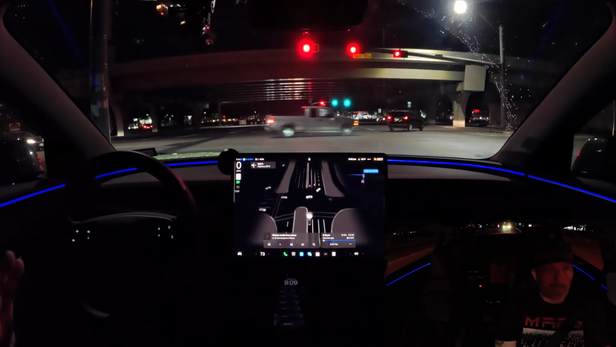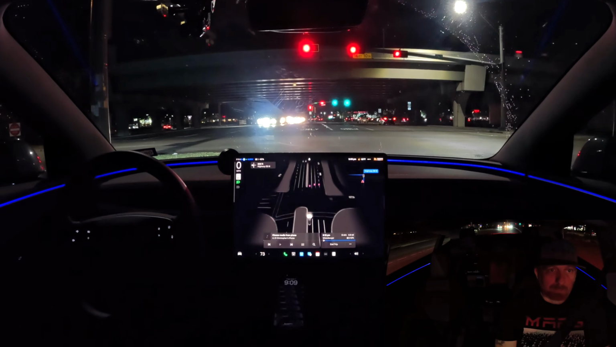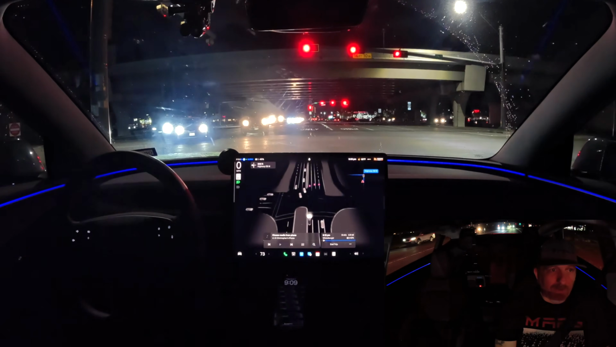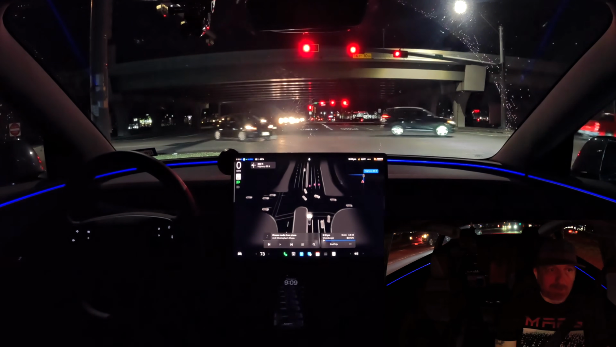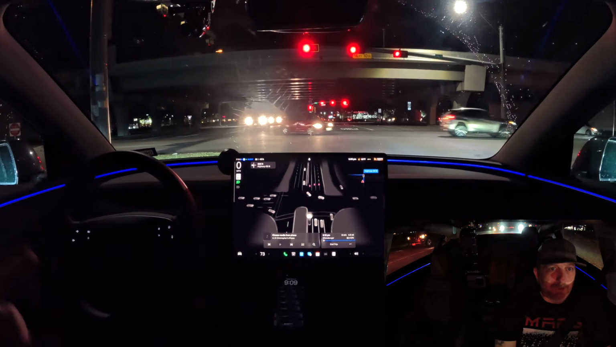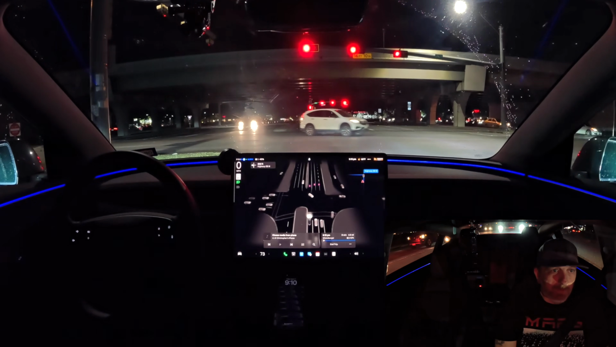And then when we pulled into the HEB parking lot, it selected the right type of parking lane to go down, because at this HEB, I think most, if not all, of the parking lanes are one way. So you do have to select properly, versus some other HEBs around town. They'll have like two-way parking lanes, so you don't have to worry about it. This one you do, and it selected the correct one.